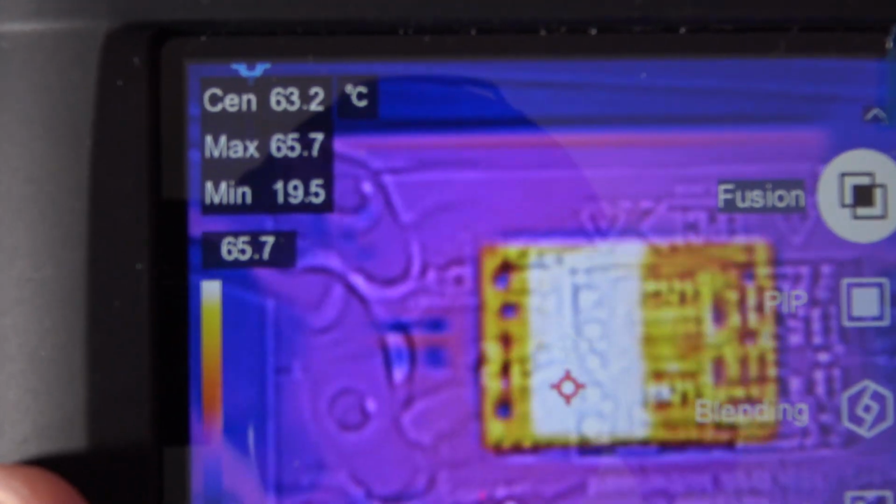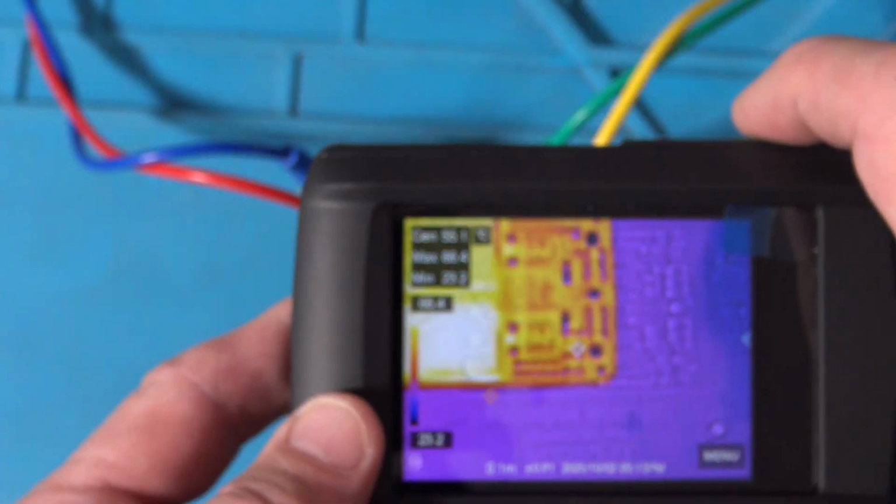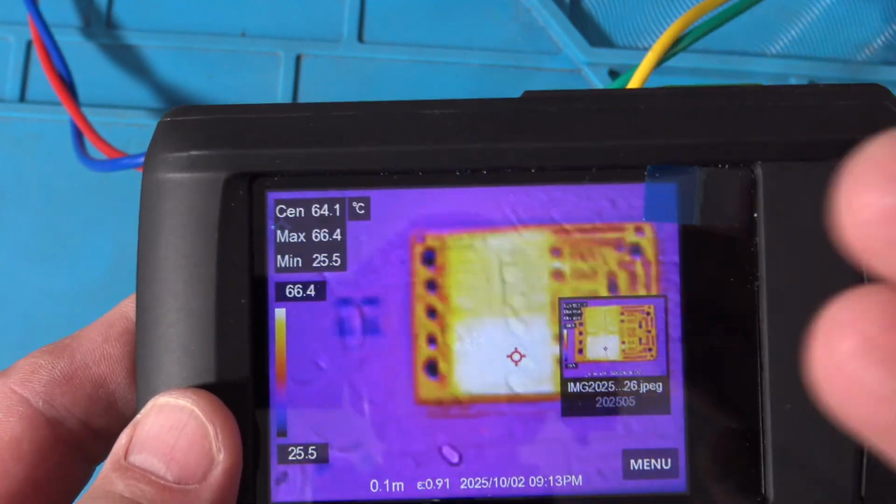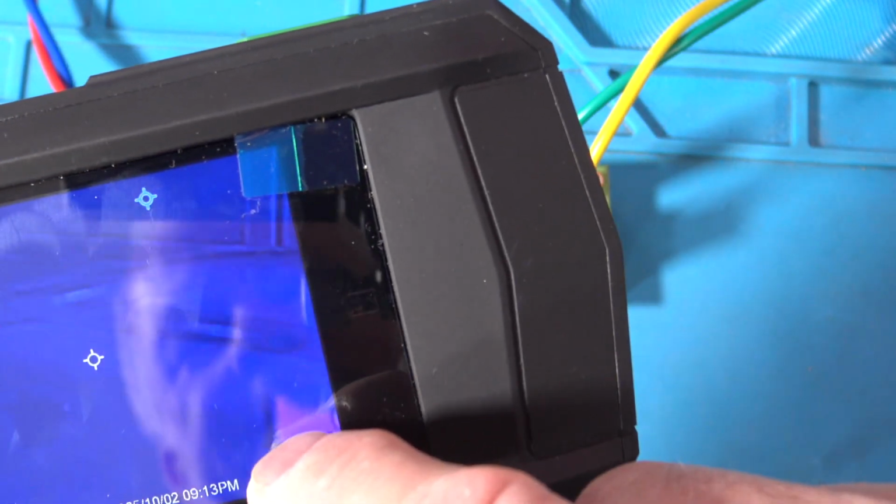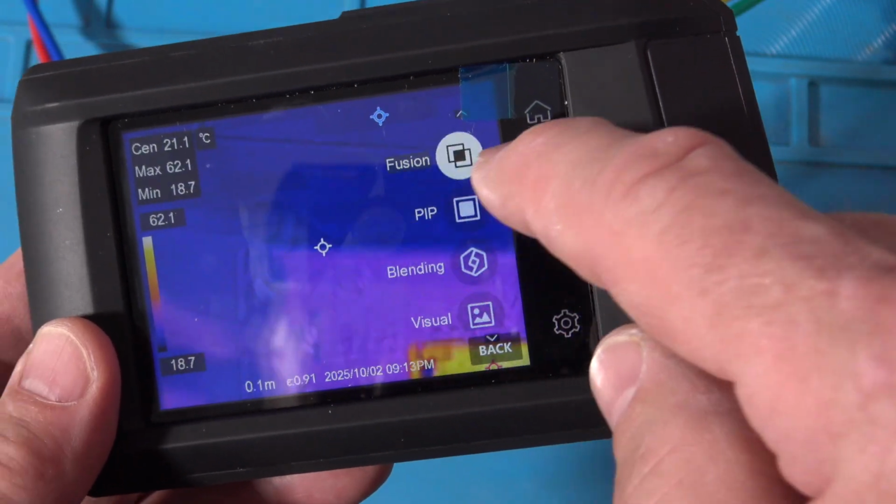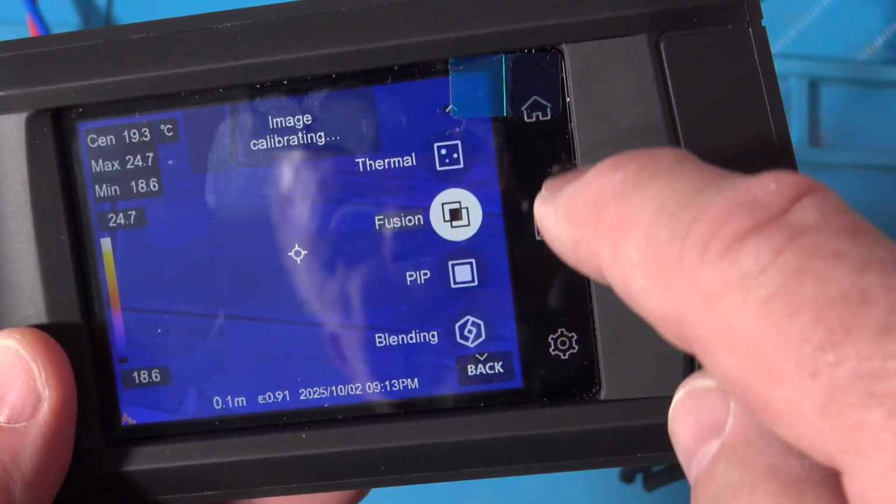I'm going to take two pictures. I'm going to take one up here, and I'll take one closer. I don't think that works. I think you still have to be away from the minimal distance, which means I have to be probably a couple feet away, or at least a foot probably. So I'll go back to image and go back to thermal up here at the top.